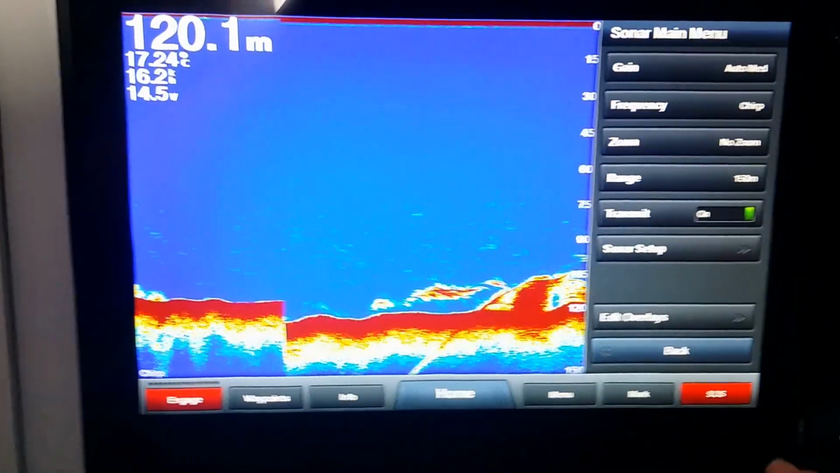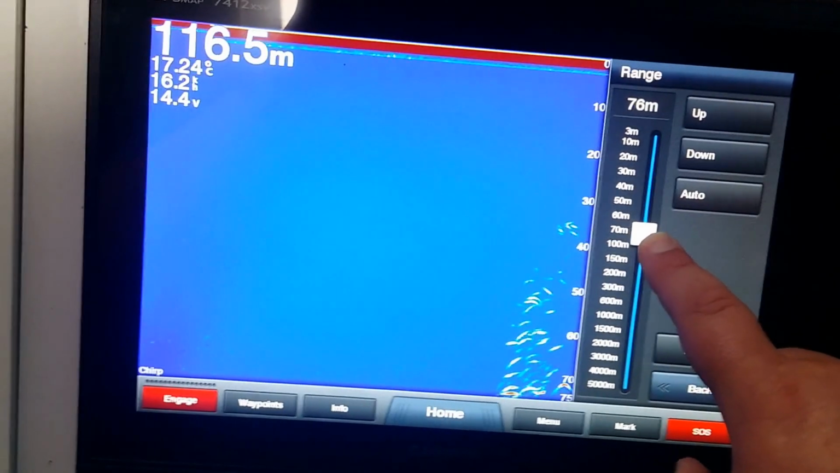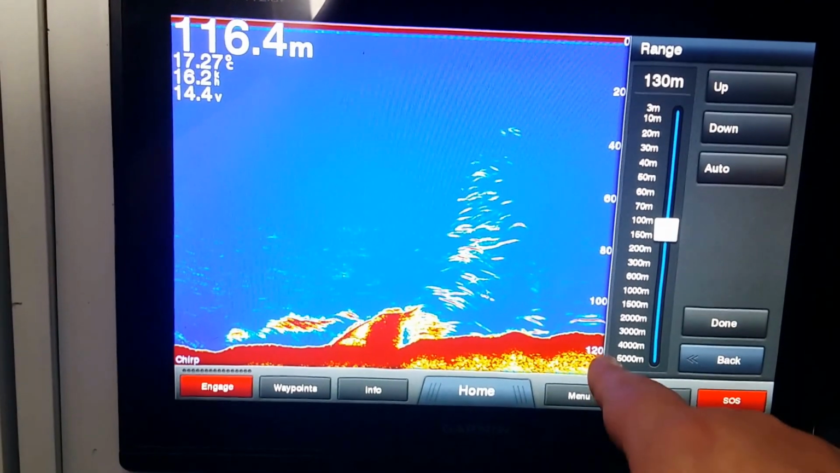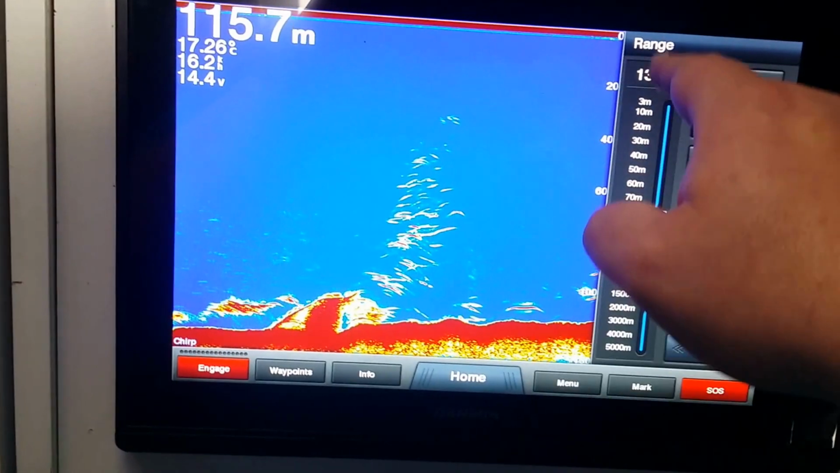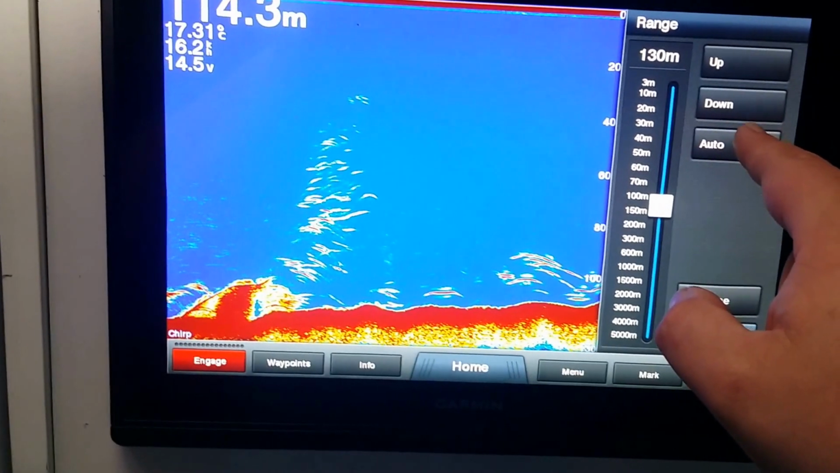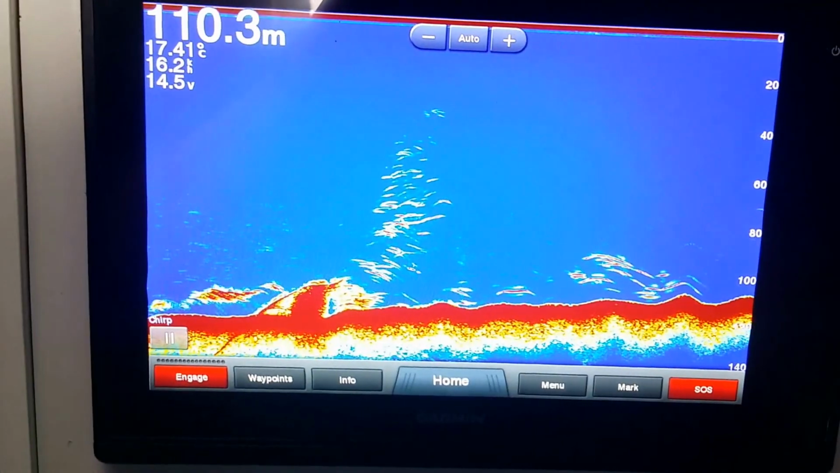Under the menu again, we have range. Range is what I was just playing with, how much we can see in the screen. So if we're in about 120 meters, which is where we are at the moment on the simulator, I'll bump it down to about the 120 meter watermark, 130 in this case. So now I can see the entire water column and the bottom without wasting any screen. I can leave it on automatic as well, so that it will keep the bottom at the bottom of the screen at all times. Press done to return.